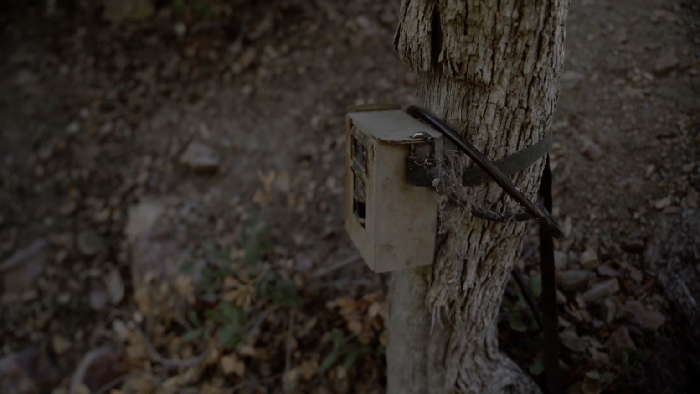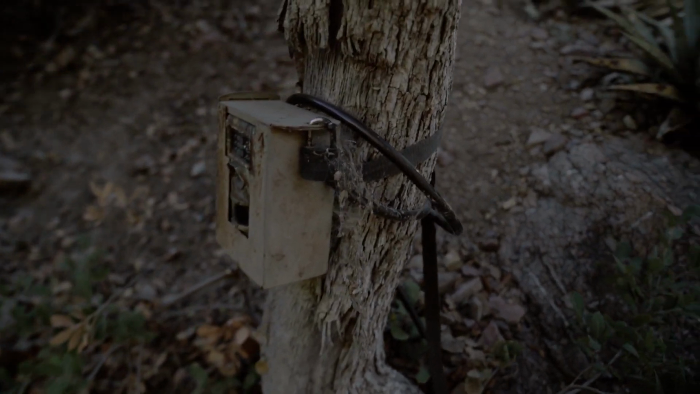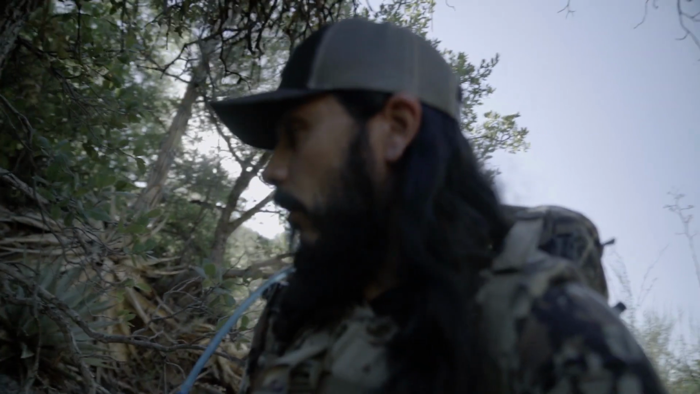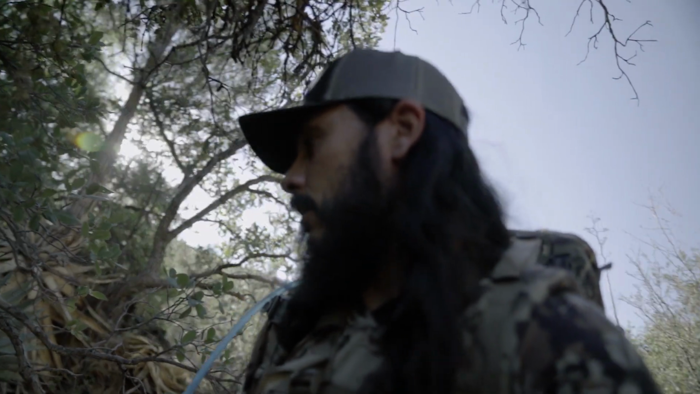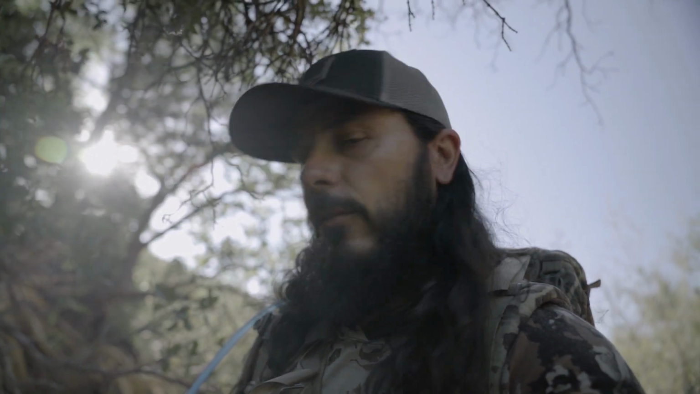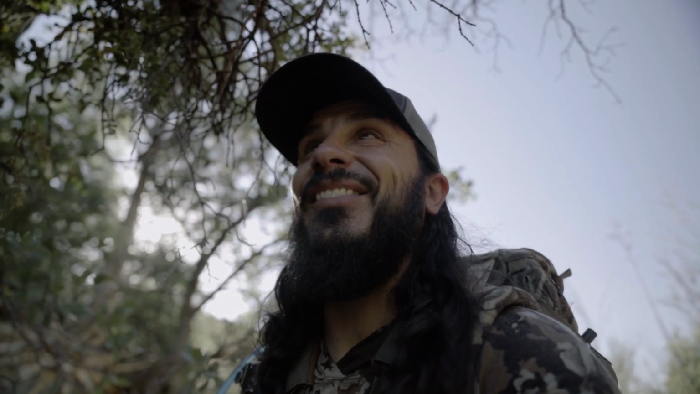Here's the camera. As you can see, something has been digging around right in here all throughout this area. So I'll get this camera off the tree and oh yeah, something was messing with this camera too. It's not wrapped up like it was, so that's awesome. I love this stuff.